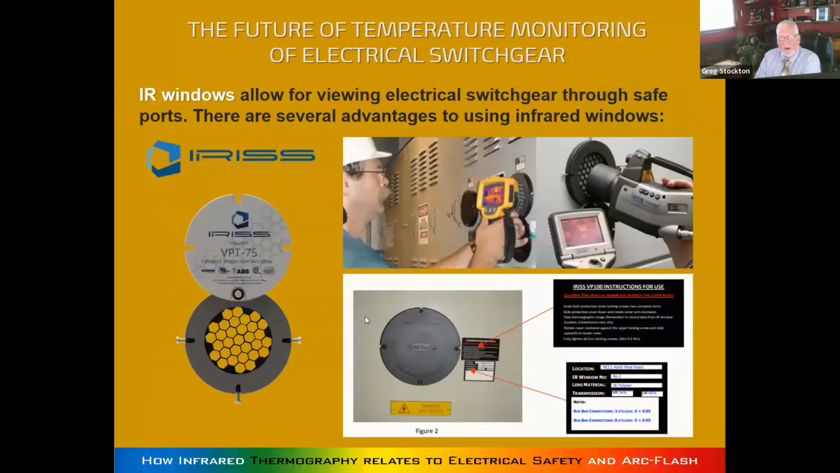I got a couple of slides on that, but basically, an infrared window has a high transmission rate in the infrared, so you can kind of see through it. Not perfectly. You've got to be able to calculate it. Again, you need to be competent to do this work, but it's doable.